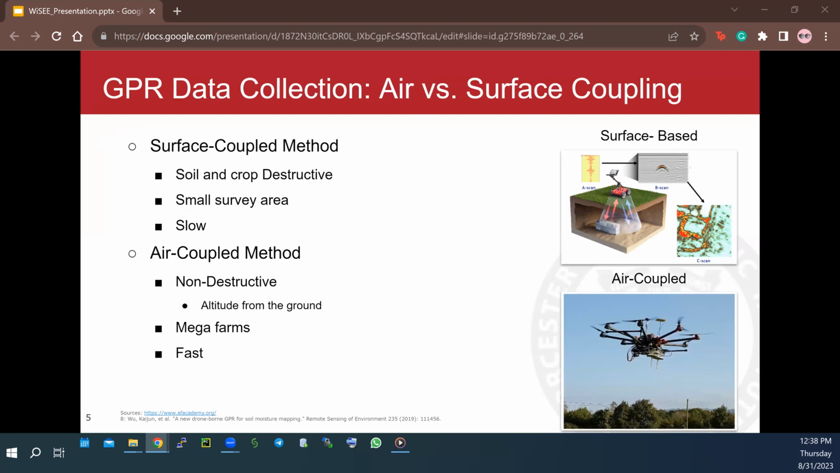GPR collects data mainly in two ways, surface coupled and air coupled. Looking at the top figure, you'll see surface coupled, but there is a catch. It can disturb and damage the soil, and it covers less area and takes longer.